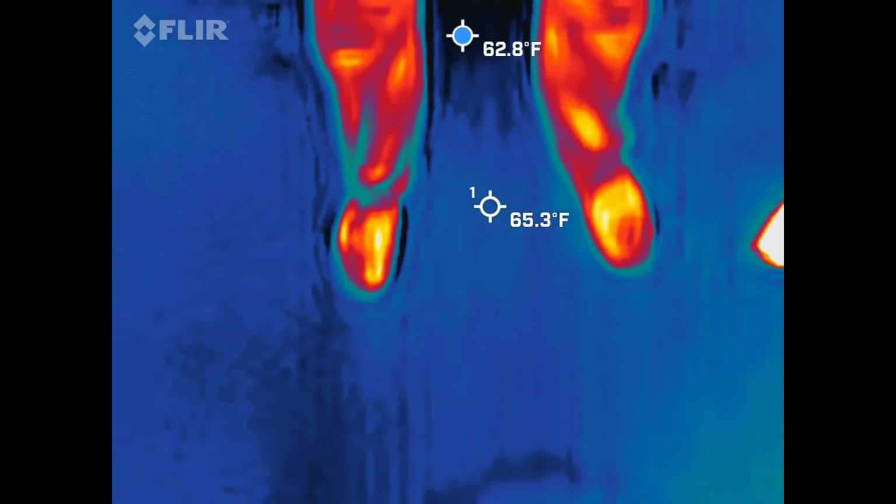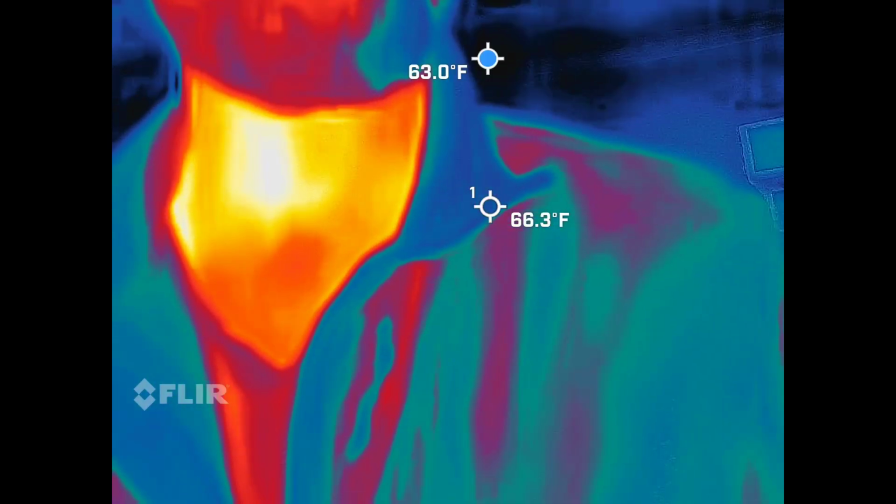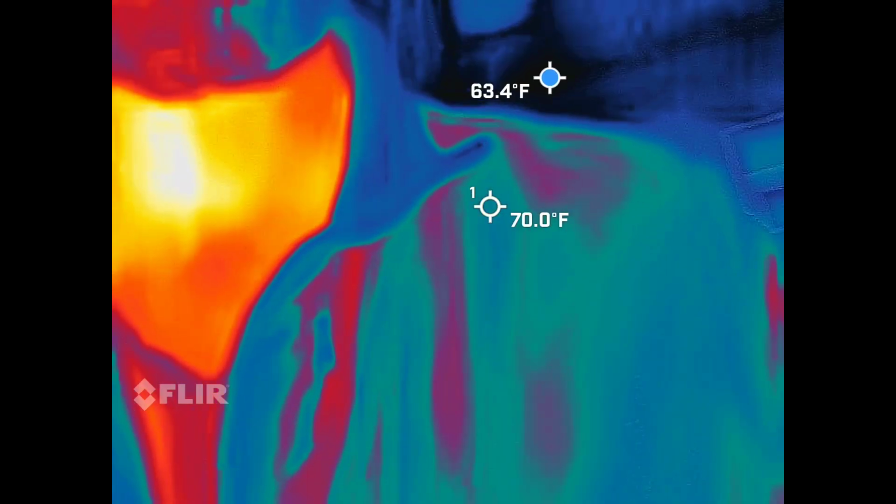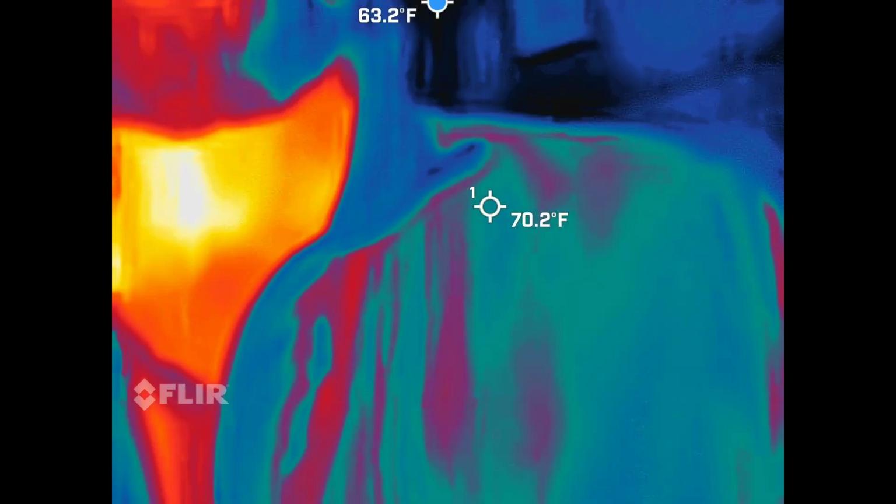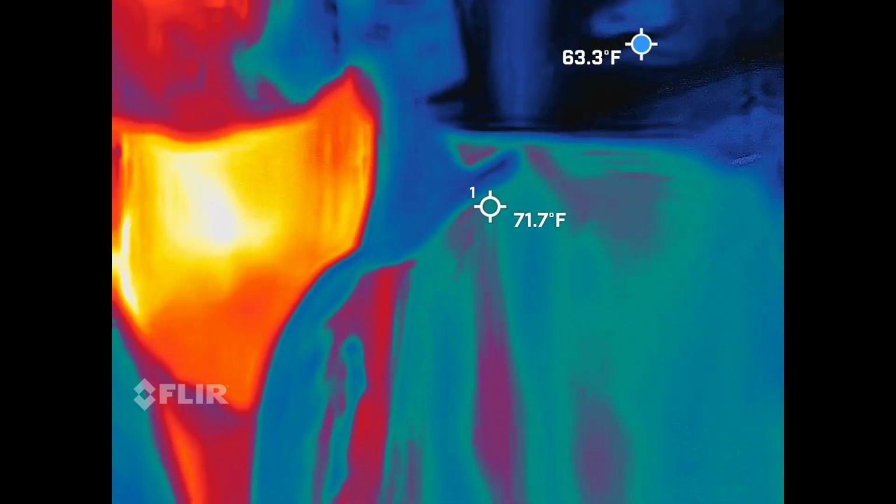But first thing we're going to be using is a thermal imaging camera. Should be able to see me in there. Yep. So this is a FLIR thermal imaging camera. I'm not sure how familiar you are with the term FLIR, but they are kind of like the lead innovator in thermal technology. So this is not a phone app you can go home and download. It's an actual camera a fireman would use to help people. So that's kind of how this works.